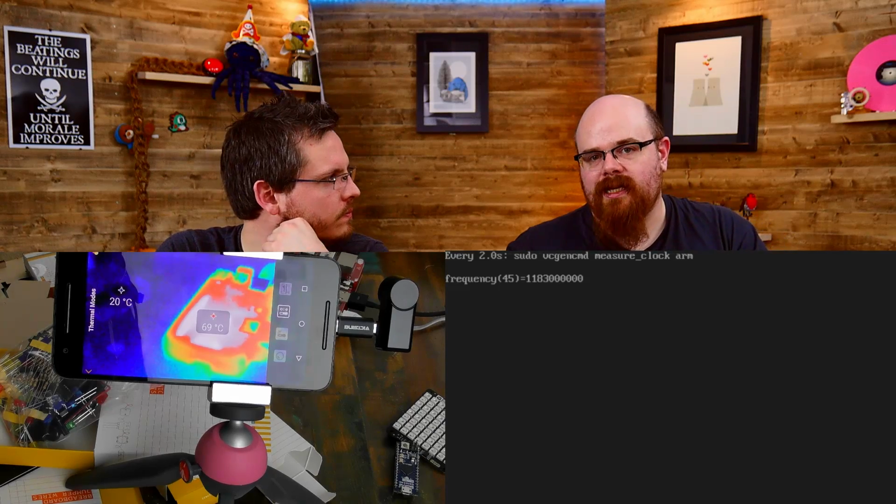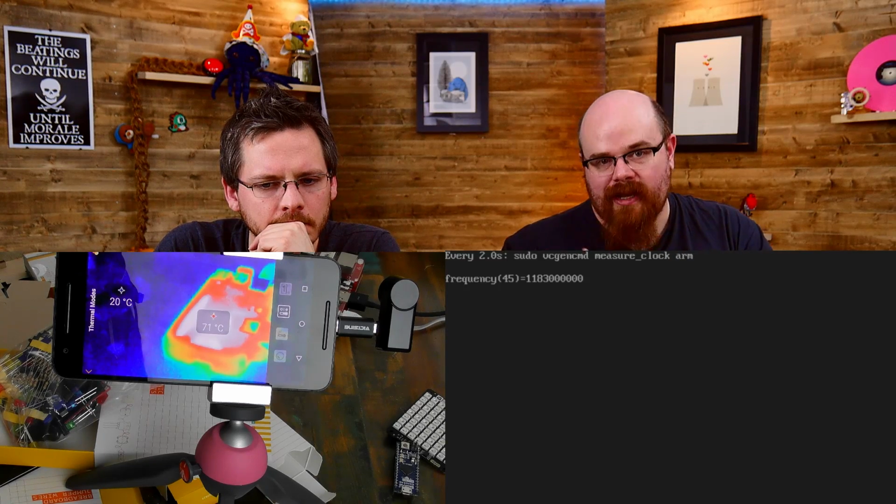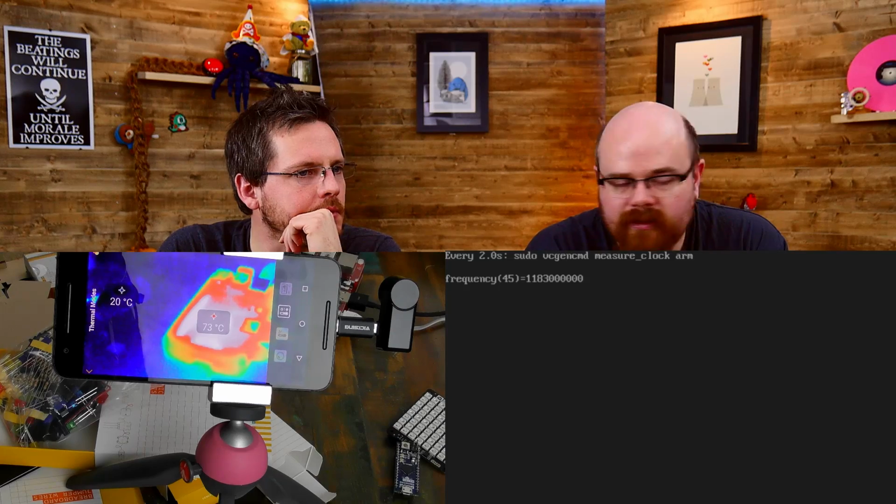But with no heatsink, it was running around 900 megahertz, 1 gigahertz. Put the heatsink on, suddenly it's back up to 1.2, and we've now got some headroom until that catches up before it'll start governing the frequency down again. Yeah. That's the system you're running. That is absolutely it.